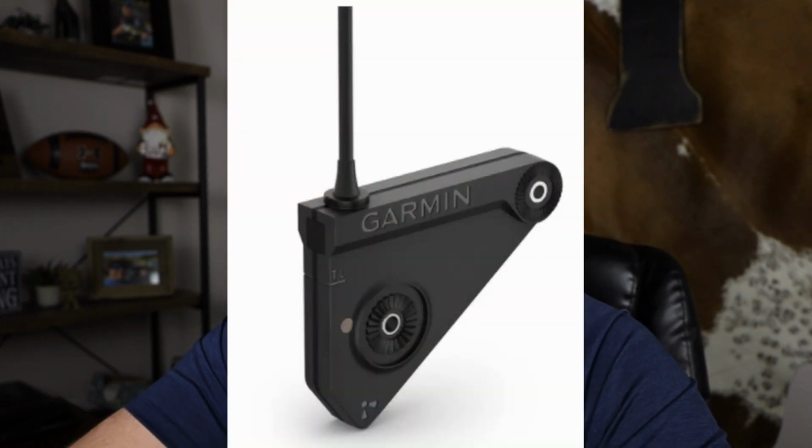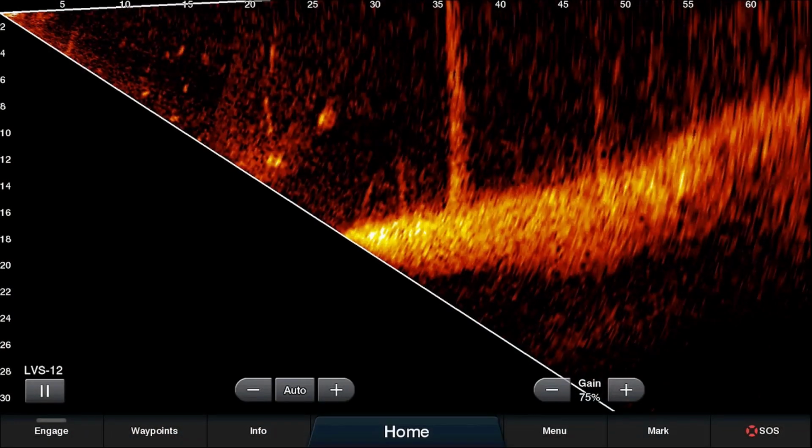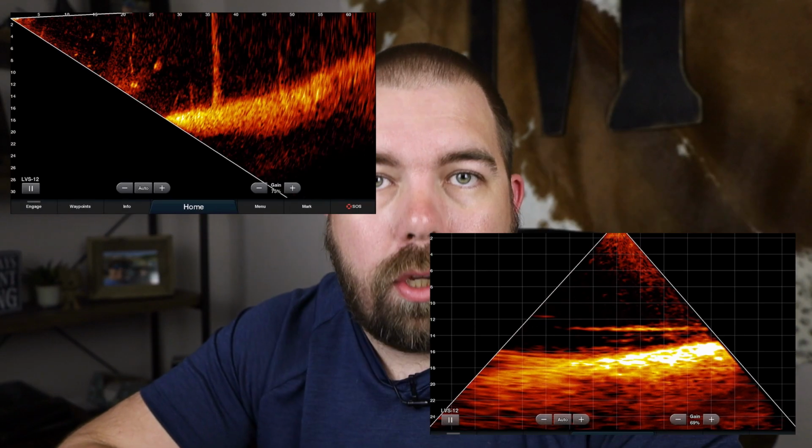Do y'all remember the LVS 12 transducer that Garmin put out? Well, if you don't, I'm going to throw an image of it right up there. Let you guys look at it for a second. Something special about this transducer is it produced a 60-degree viewing angle. I'm going to throw a couple of the images up. You got forward view right here. Not too bad of a forward view. And we're going to have a down view come up right now. Take a look at that. Both of these views look pretty good for a 60-degree viewing angle.